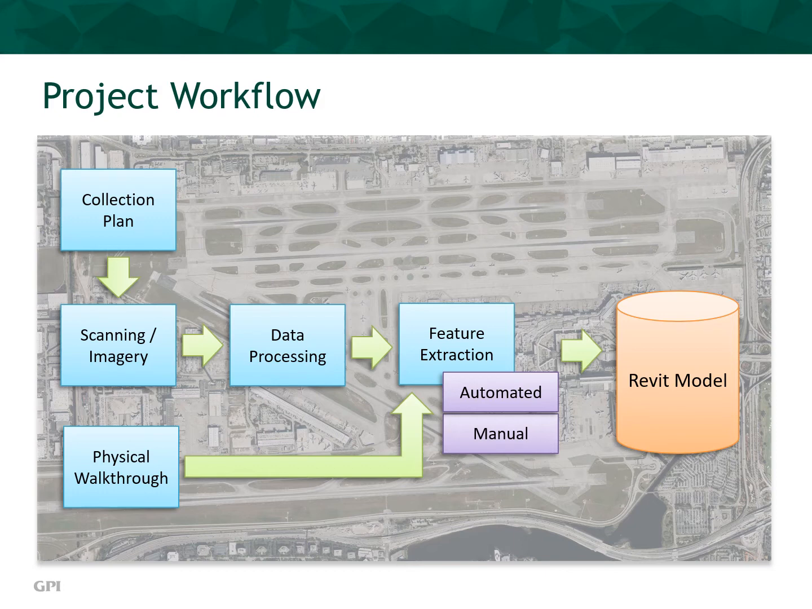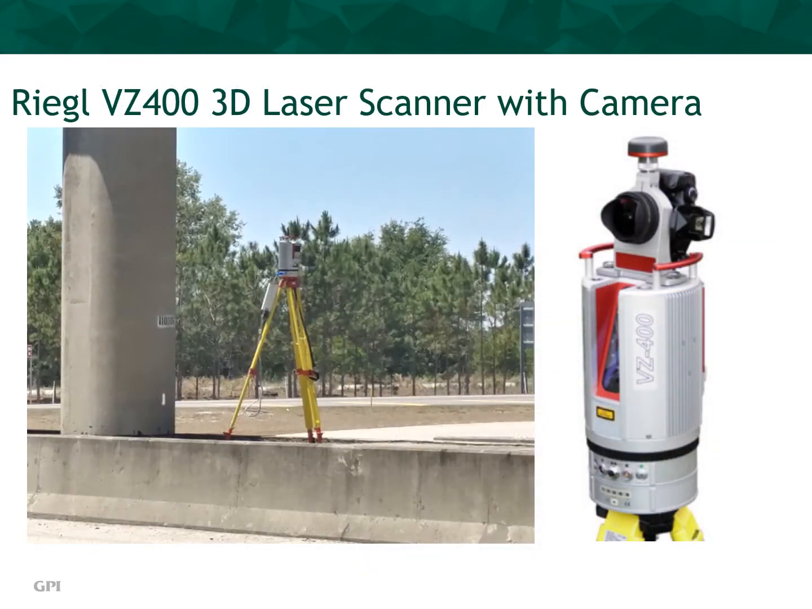The final step is to begin modeling the 3D surface and features in a software environment such as Revit. This can be one of the most complex steps in the workflow depending on the required LOD level and the end user requirements for the BIM project. The 3D scanners deployed for BIM by GPI Geospatial are the Riegl VZ400 scanners. Two scanners, one a VZ400 and the other a VZ400i, were utilized for the static scanning at the Hartsfield Jackson Atlanta International Airport terminal.